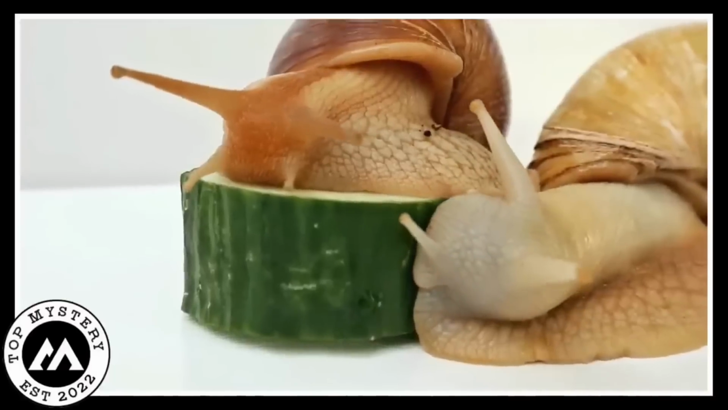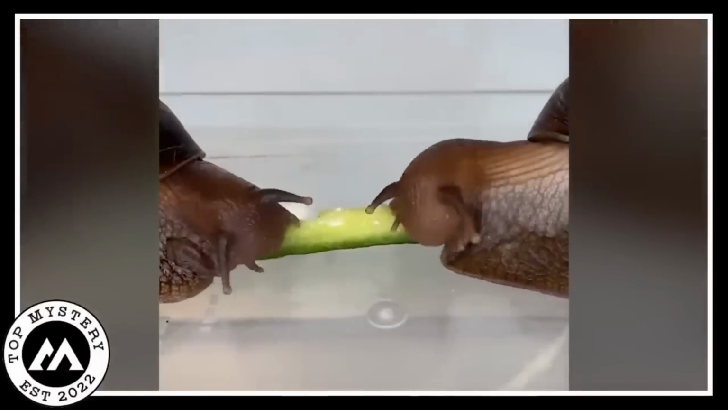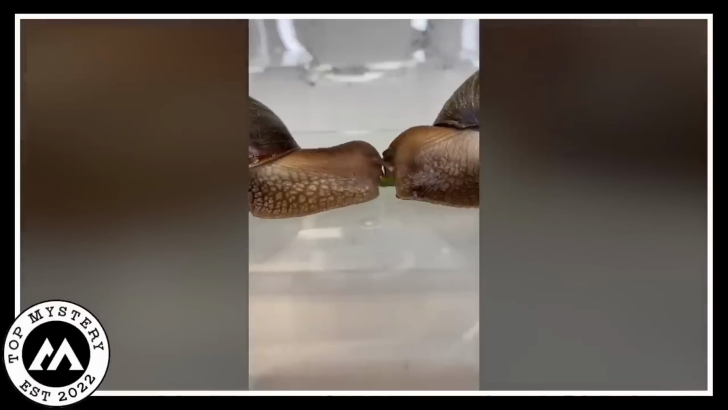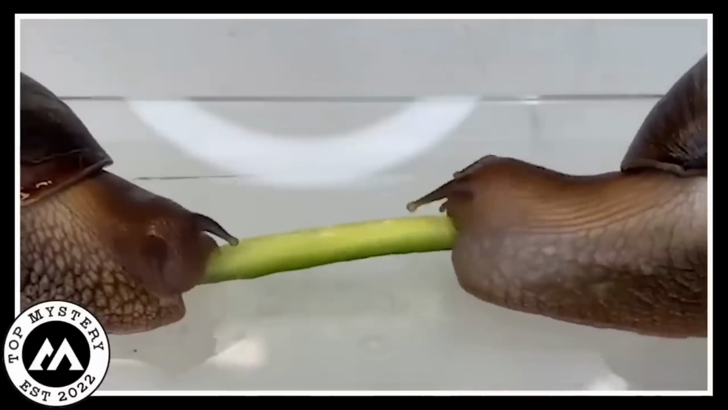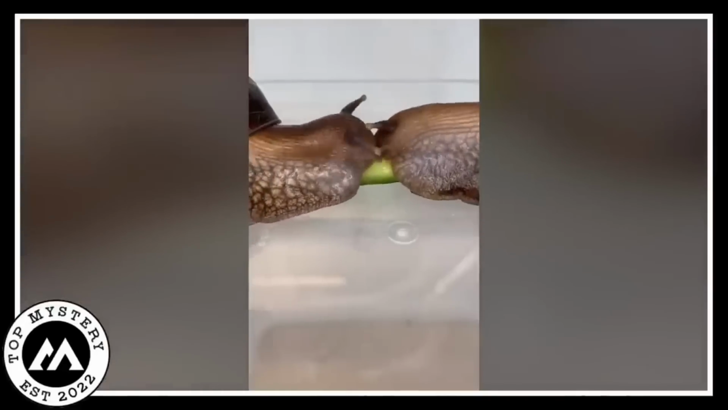These snails are defying the slowpoke stereotype, proving that when it comes to celery, they're on a mission. Maybe it's a snail spa day, or maybe they just really love celery. Who knew snails could be such veggie enthusiasts? It's a comical scene, watching these slimy speed eaters, and you can't help but root for them. Go snails, go! Nature's full of surprises, and this video just added a touch of snail hilarity to the wild world. Snails on a celery mission? Who saw that coming?